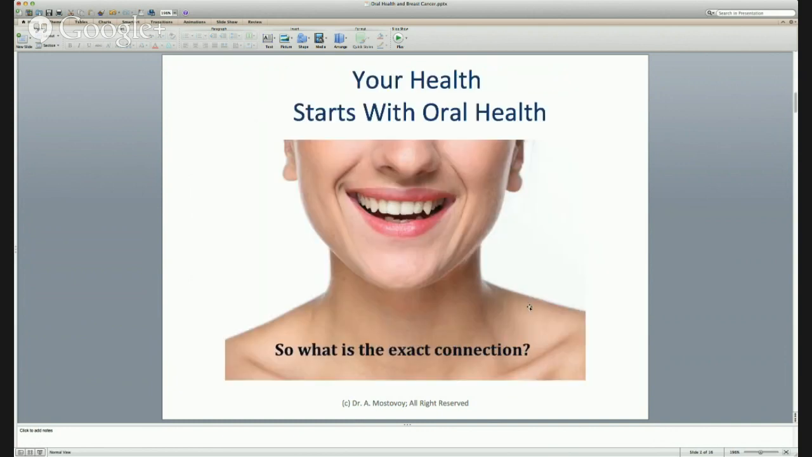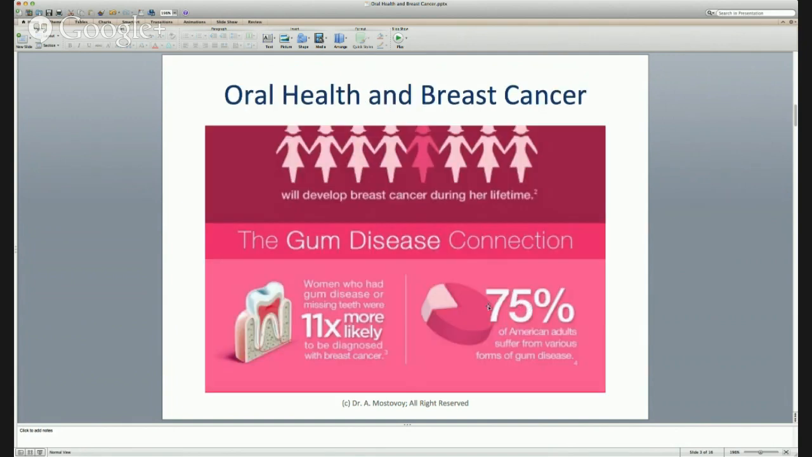Now, your health is basically going to be very much connected to your oral health. That's something very important that we can't ignore. And let me explain why. Everyone knows that 1 in 8 women will get breast cancer in her lifetime. However, very few people know that women who have had gum disease are 11 times more likely to get breast cancer. And more than that, 75% of all American adults will suffer from various forms of gum disease.